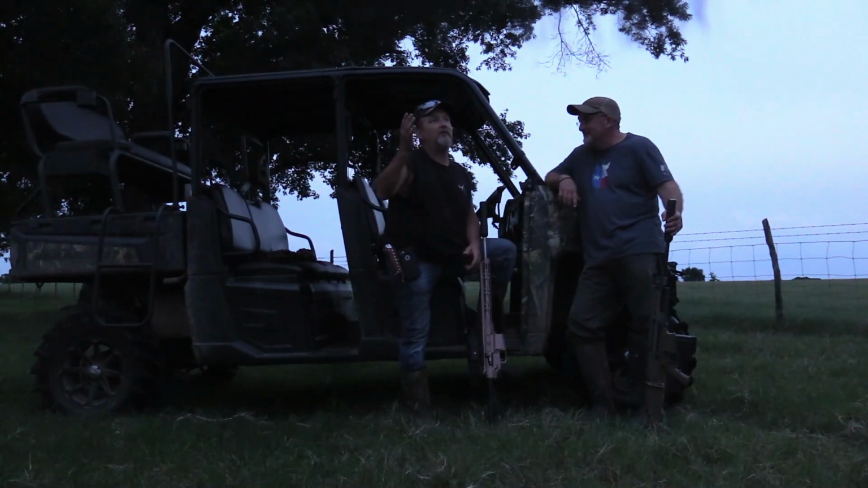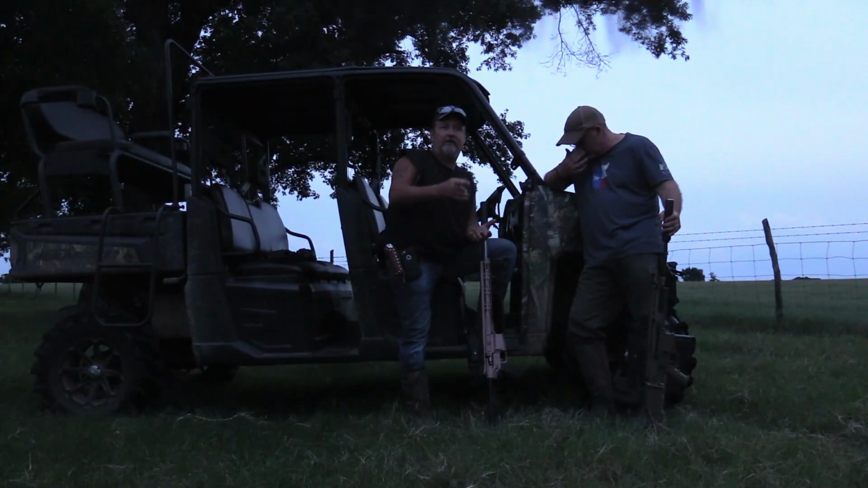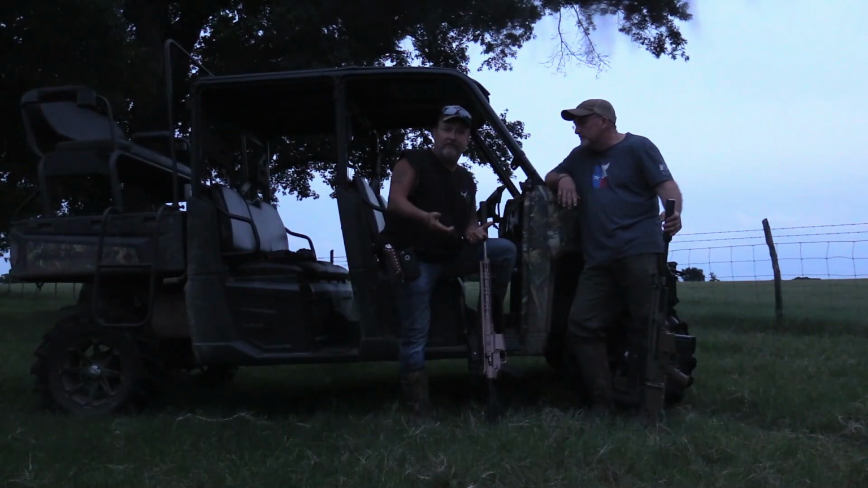I understand everybody's frustration and aggravation with these hogs. They tear up the hay meadows. They're eating all the feed from the cattle feeders and tearing up deer feeders. Hogs can be a pain in the butt and a problem. But they eat good, and I ain't mad enough at them to wipe them out. So, if you can't beat them, join them.